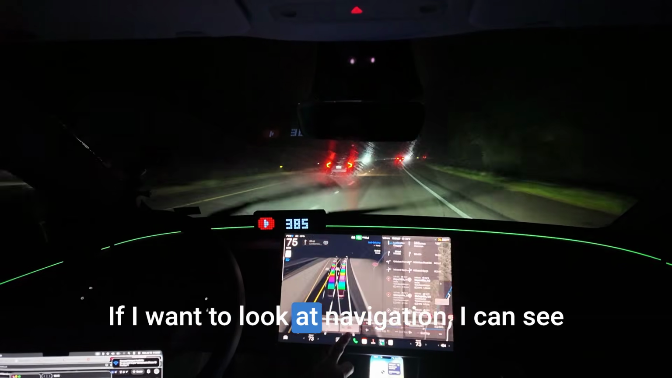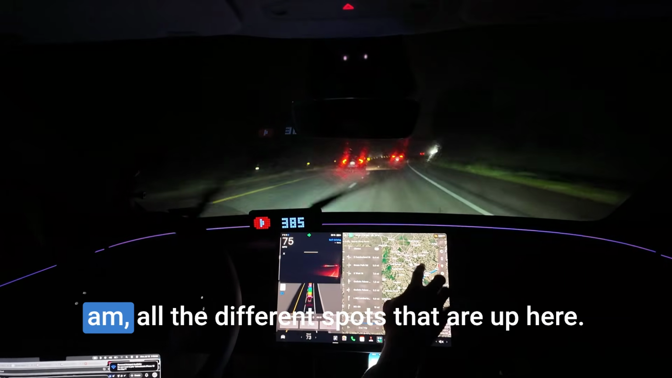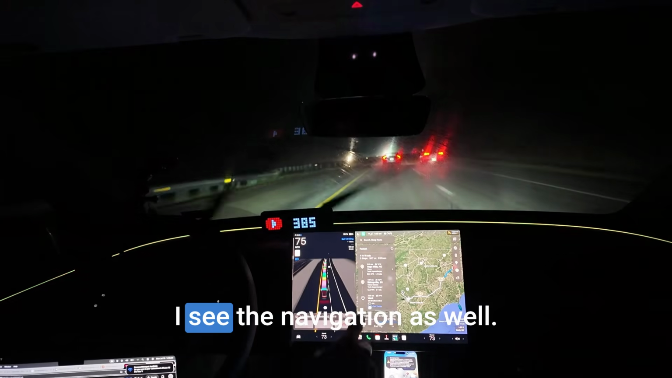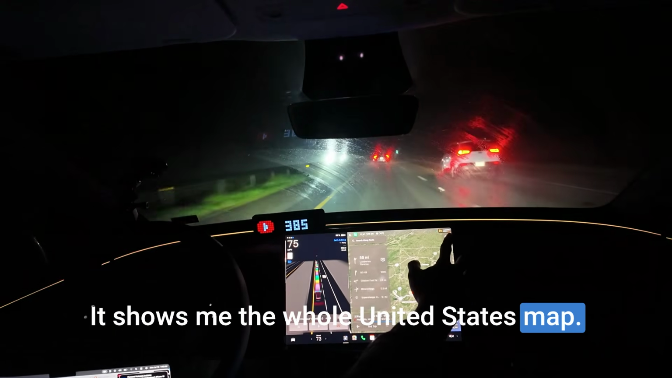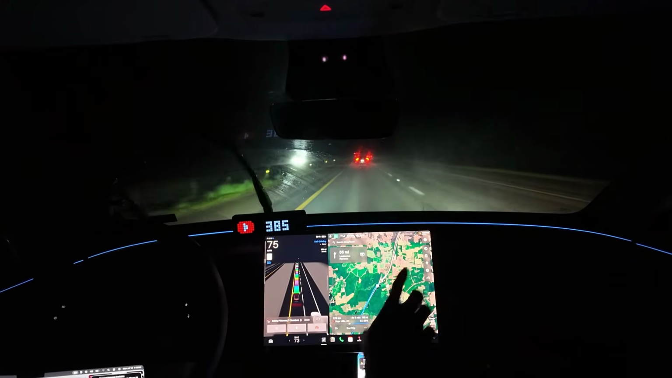If I want to look at navigation, I can see exactly how far I am and how close I am, all the different spots that are up here. I could change the way that I see the navigation as well. It shows me the whole United States map. Or I could do it turn by turn based, where now it's facing north.